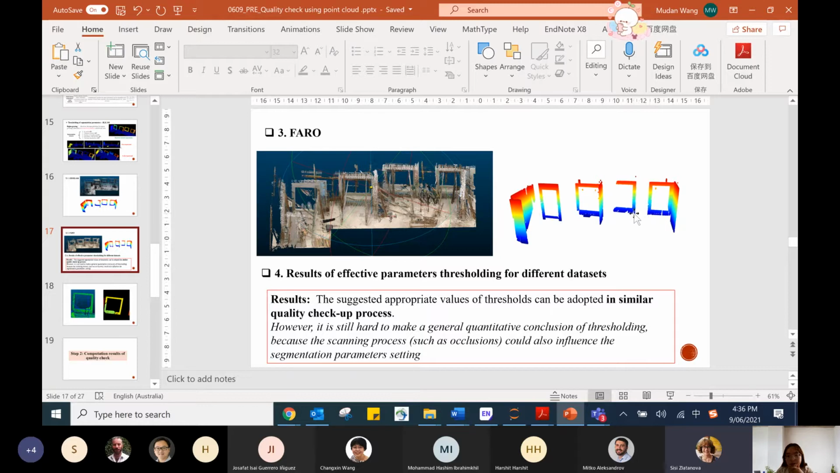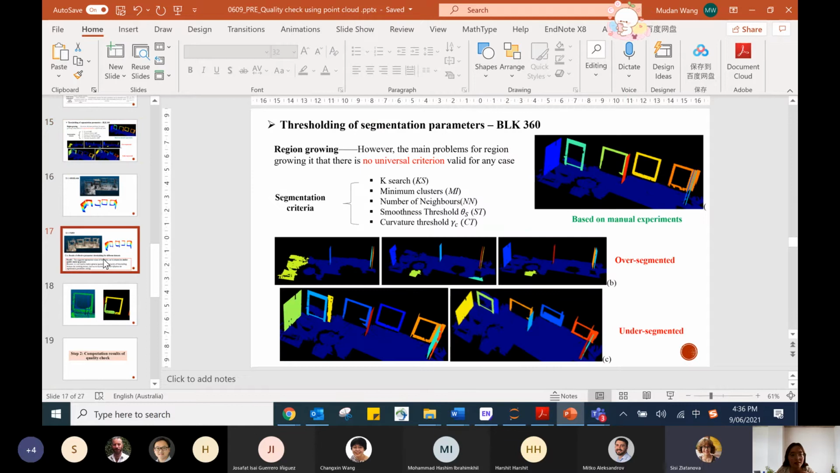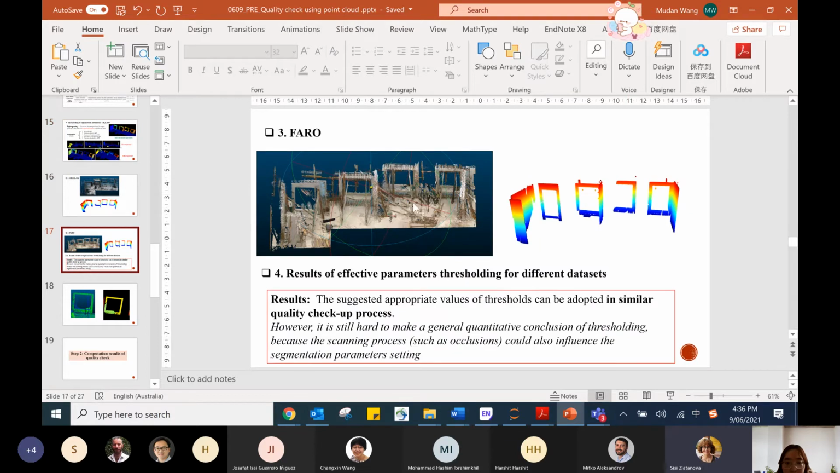Because as we can see, these two panels have some rebars and some other elements at the bottom area. So if we make the line estimation, there will be more errors, which makes the horizontal alignment not very accurate.